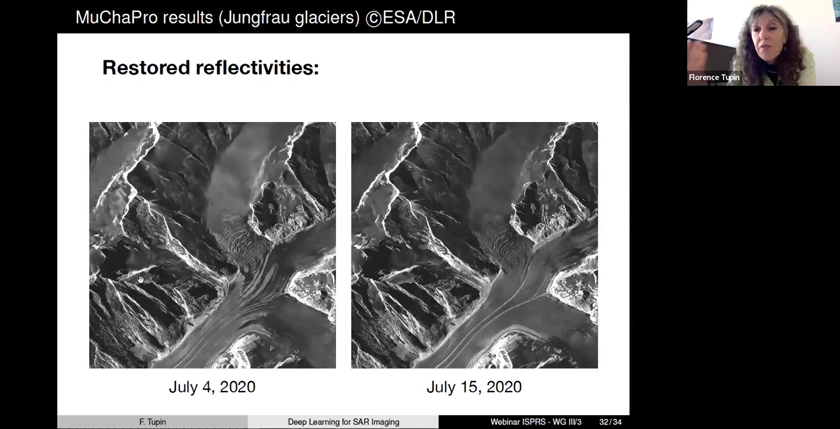Okay, and here we have applied MuChaPro, on the 2x2 matrix this time. We have created 4 different projections that have been denoised and recombined. And here is the diagonal element of the covariance matrix, which is just the reflectivity for the first date and the reflectivity for the second date. So you see that you have a strong denoising.